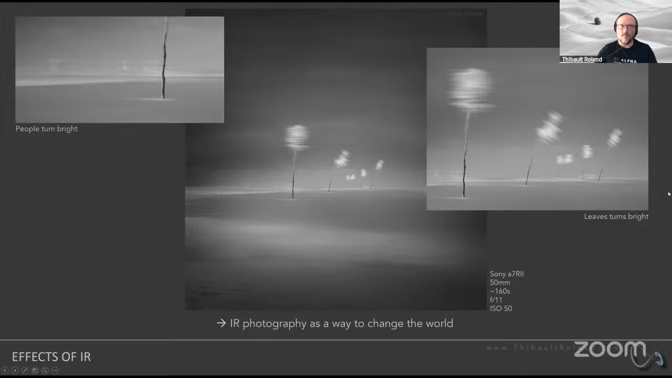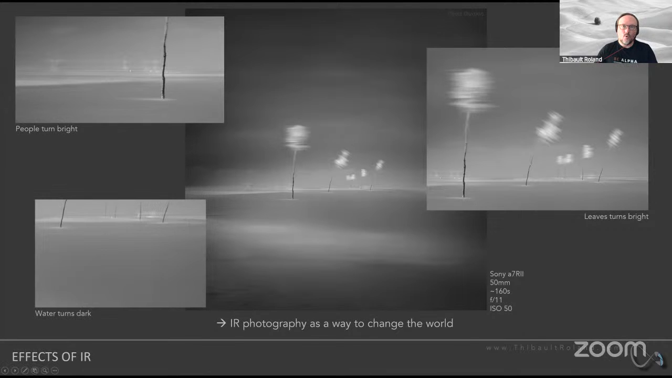But another thing to keep in mind is that trees tend to come up brighter against a darker background, which is typically the other way around in visible photography and especially in long exposure. The last thing that I'm going to point at right now is that also opposite to typical long exposure photography, water tends to actually come up darker in infrared because it tends to absorb infrared light. So if it absorbs infrared light, you're not going to be able to capture as much of it in the areas where there's water in your images.